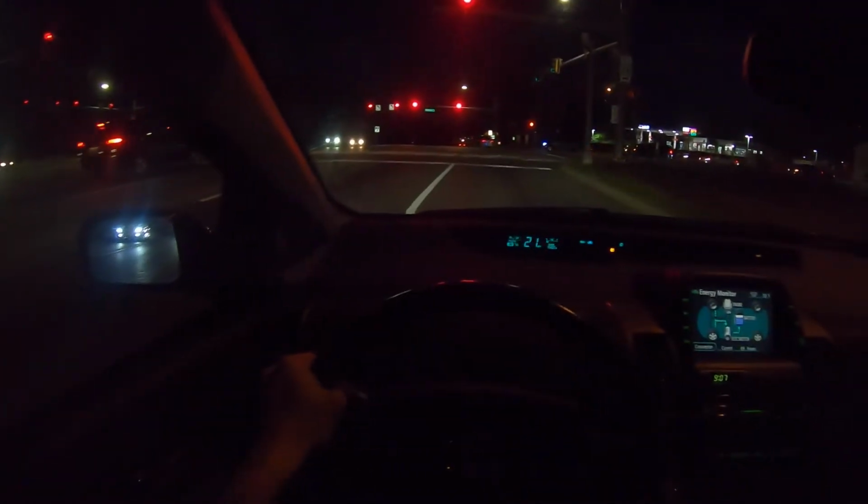But yeah, we're maneuvering over. And we're gonna try to make this light. I don't know. Can you turn right on red? Right lane must turn right, I know that. Oh. Yep, see there's a camera somewhere.